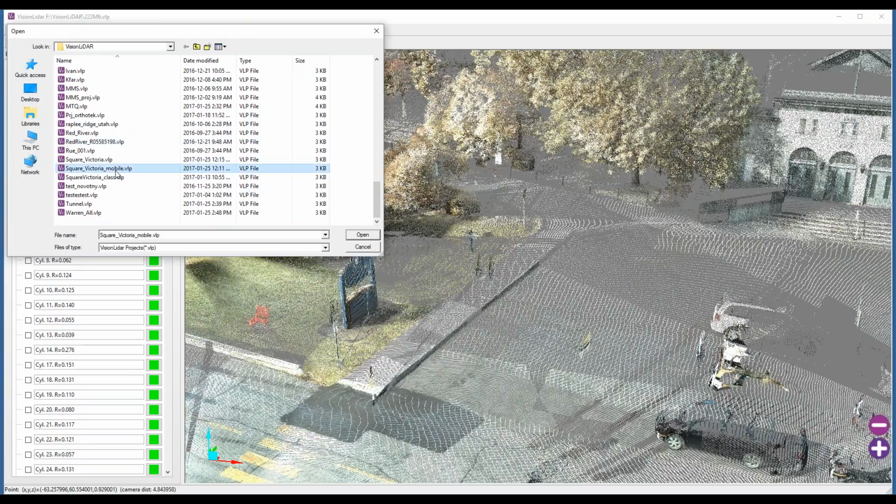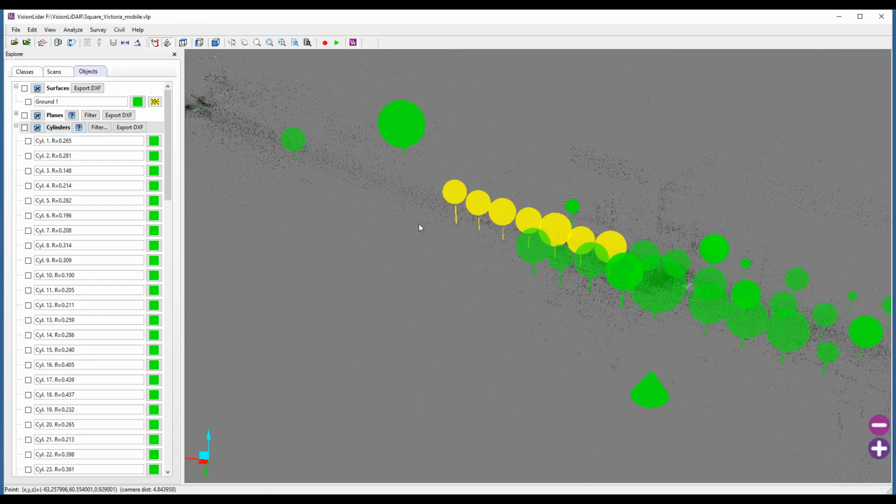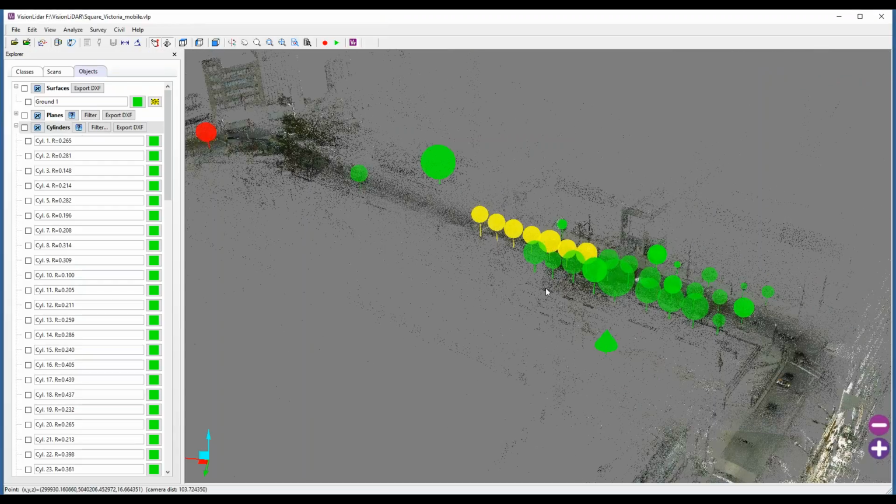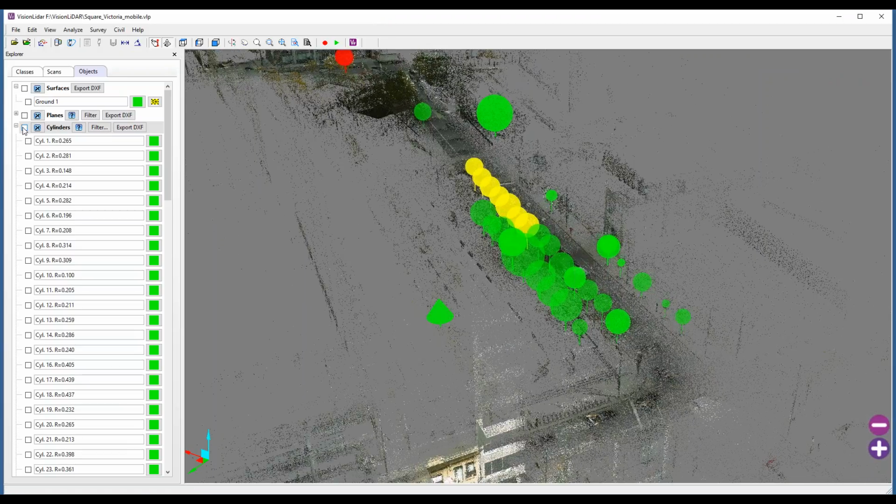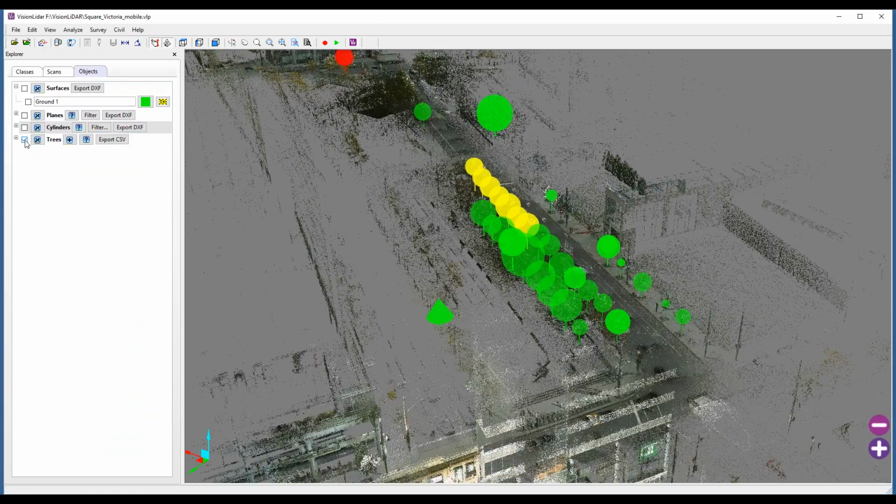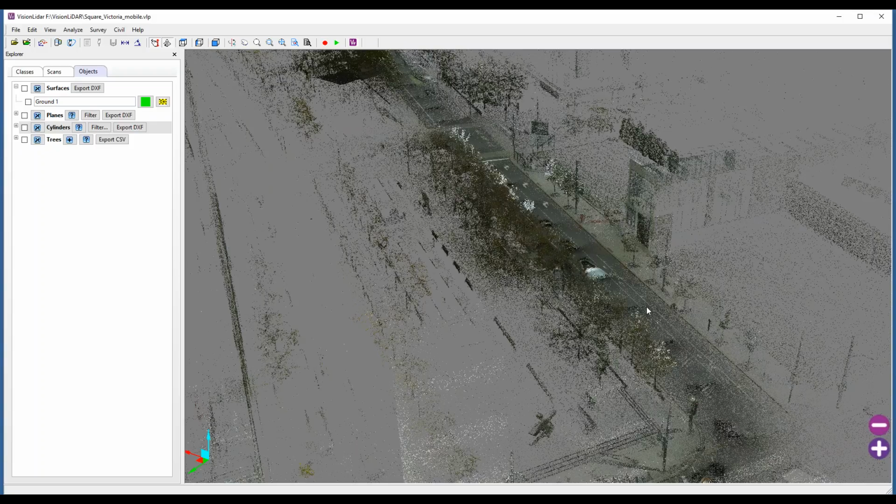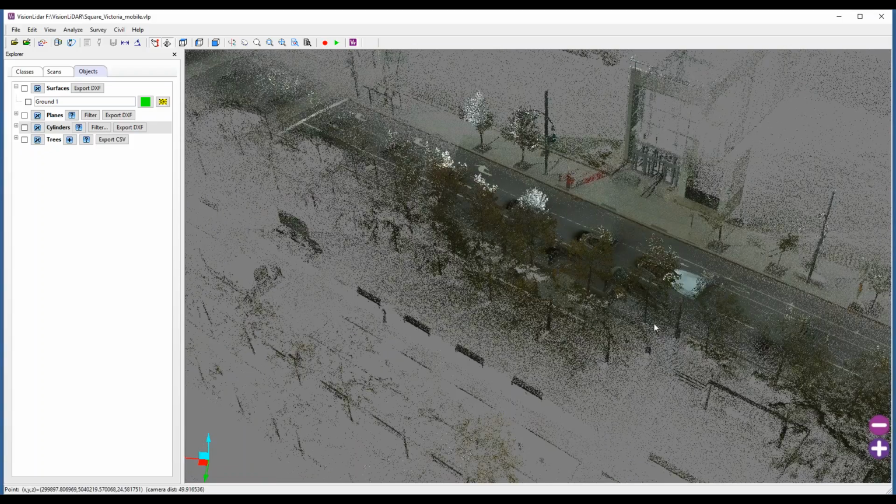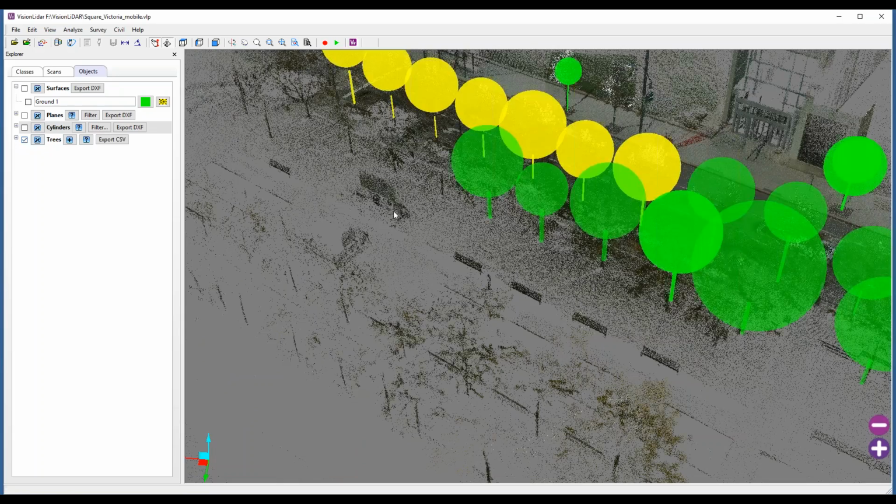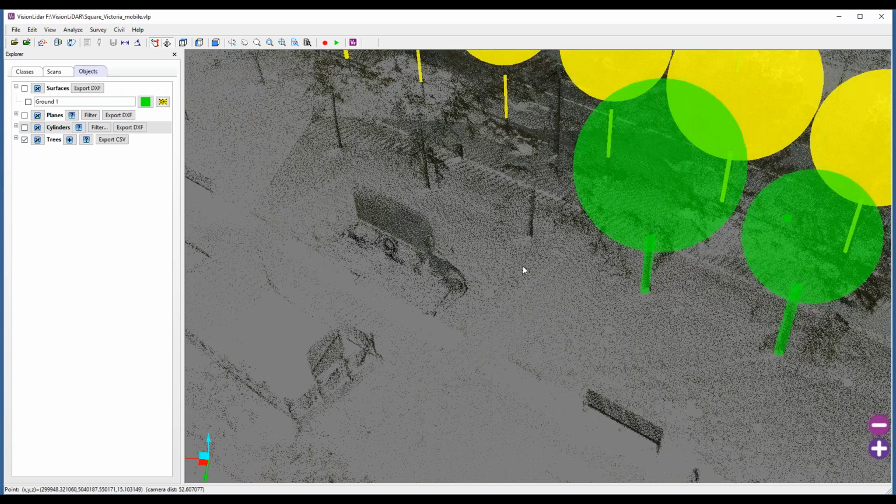So here I'm just going to show you a mobile scan where we have a number of trees included. Following a similar principle to the cylindrical detection, the software is able to detect trees as well.